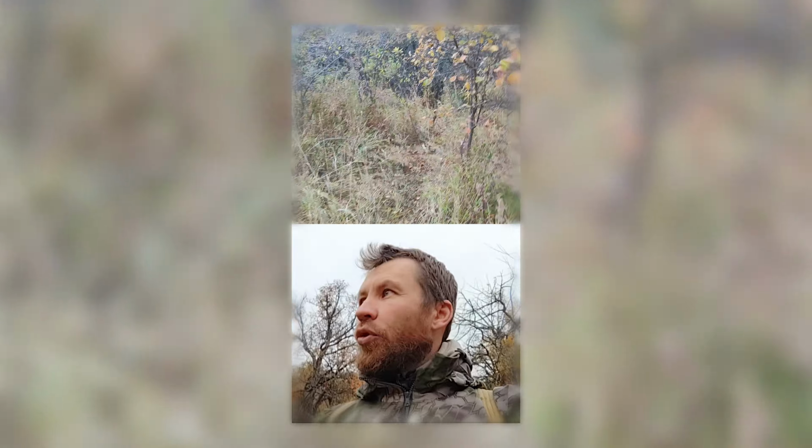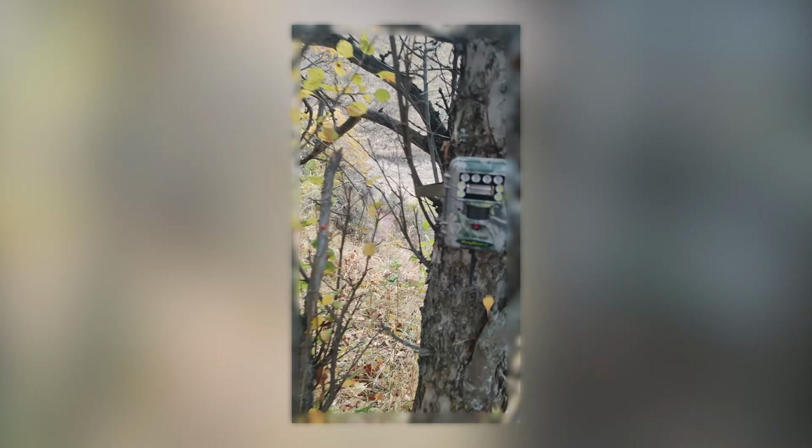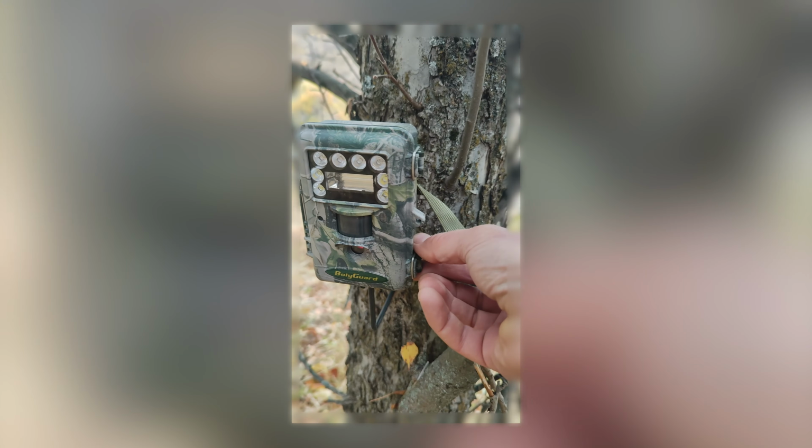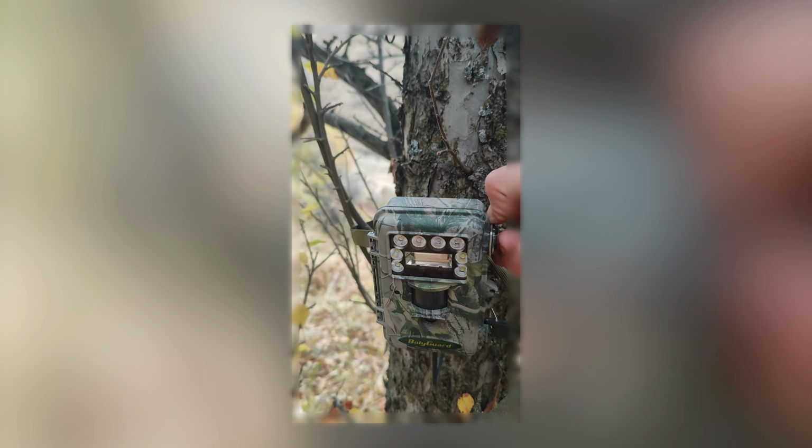Today, before dark, I decided to check how the camera trap's doing. It's been 4 days since I set it up. First thing, let's check if the bear came for the treat. Well, I have to say, unfortunately, no. The bread's untouched. What a pity. Now, let's see what the camera captured. Most likely only boars, maybe a roe deer if we're lucky.